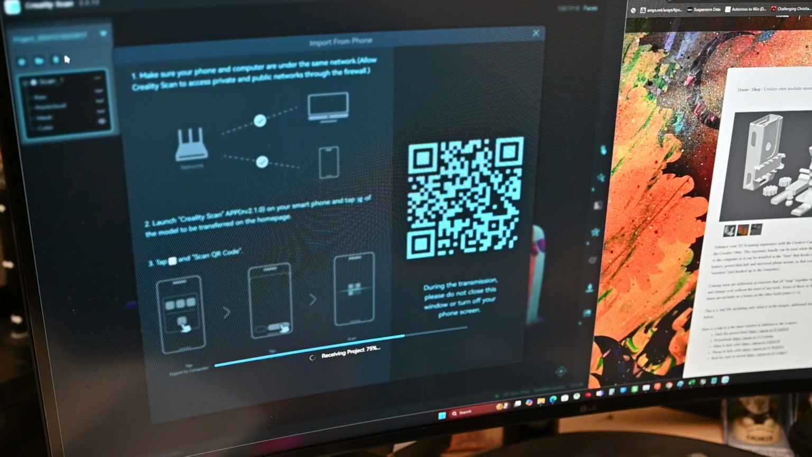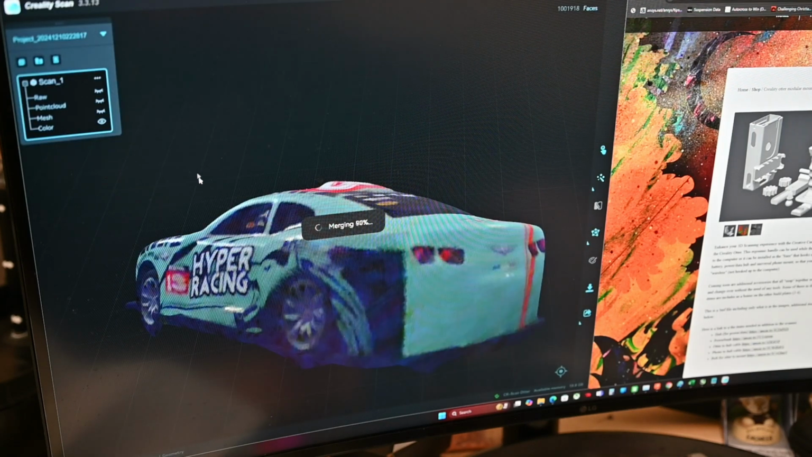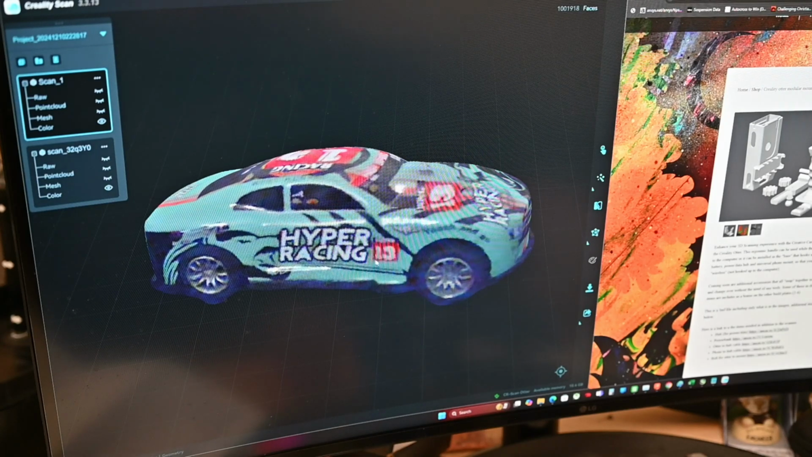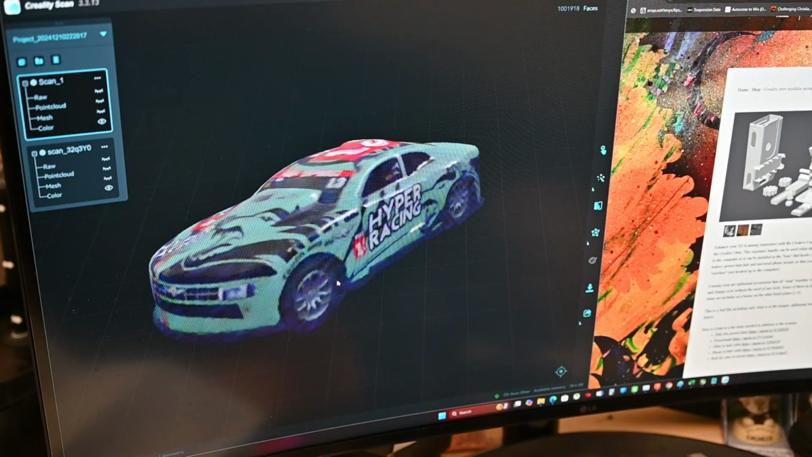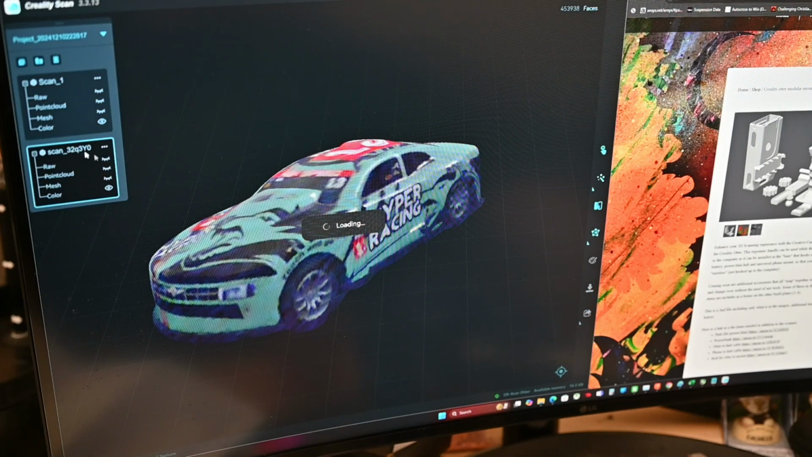But the convenience of not having to be tethered to the computer is really nice. So I enjoy the fact that I can be mobile and scan with my phone. If I want to do something of, I'll say, extra high quality, then of course I can always bring it inside and scan on the computer because it is faster. But the phone, it's hard to beat for its convenience.